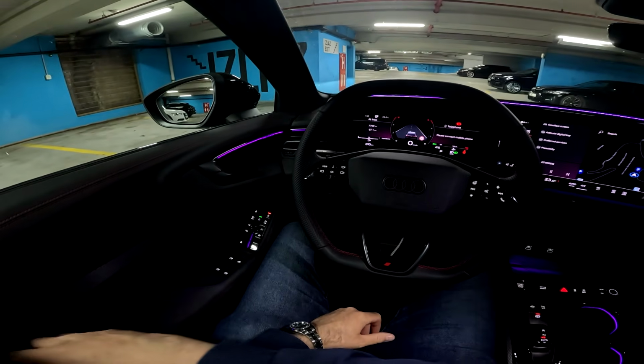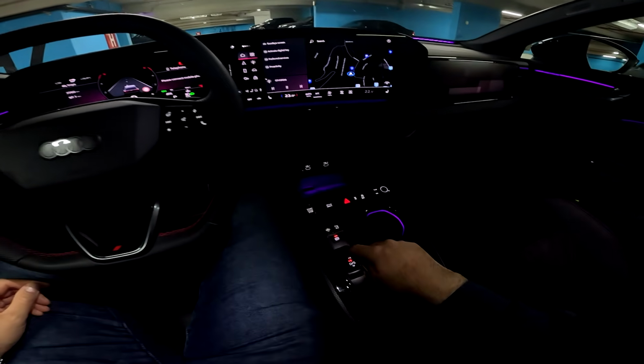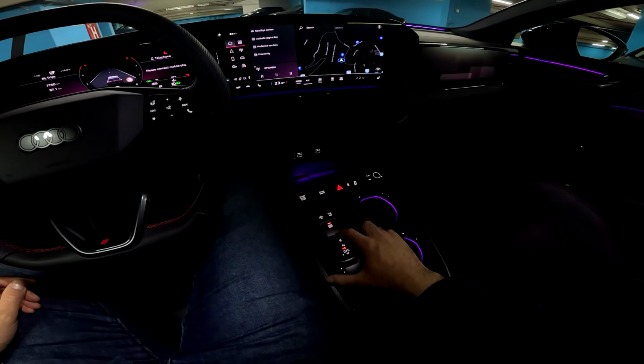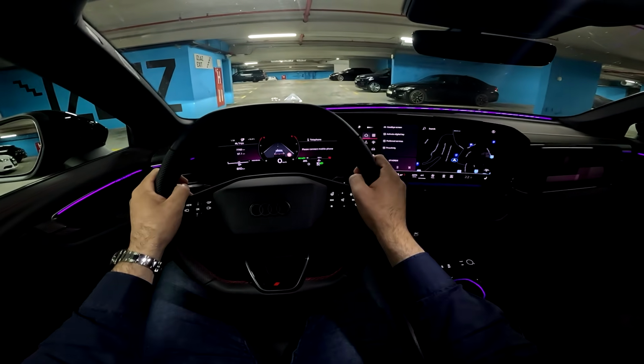Now I will put on my seat belt, and we are ready to go. This is the minimalistic gear selector for the S Tronic automatic transmission. Put it to drive, and we are ready to go.